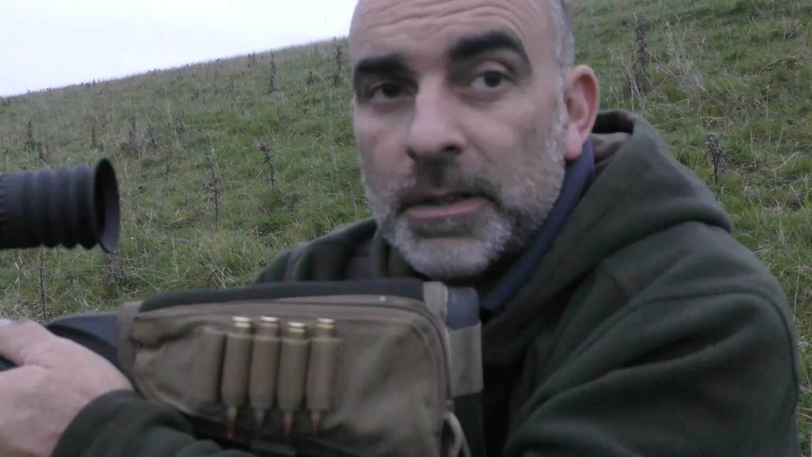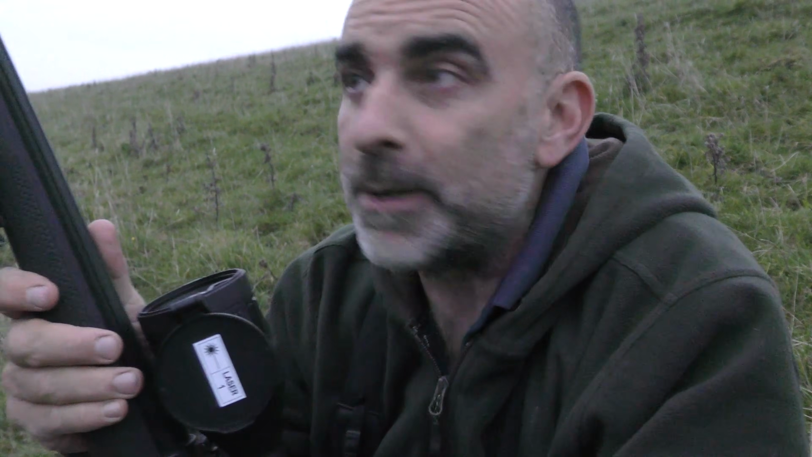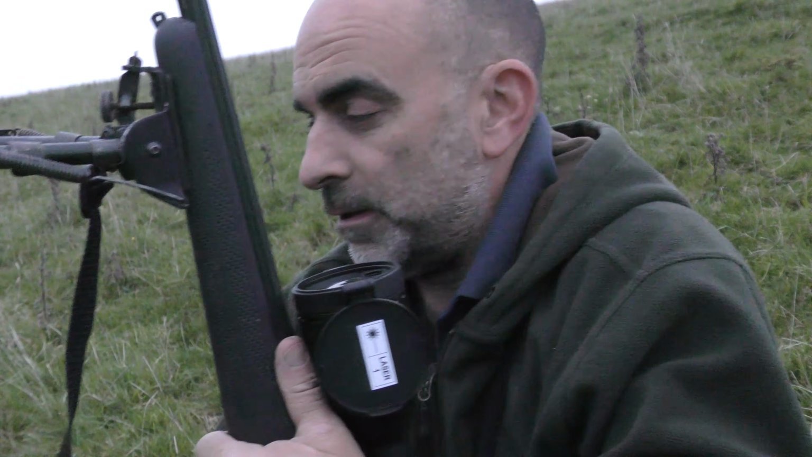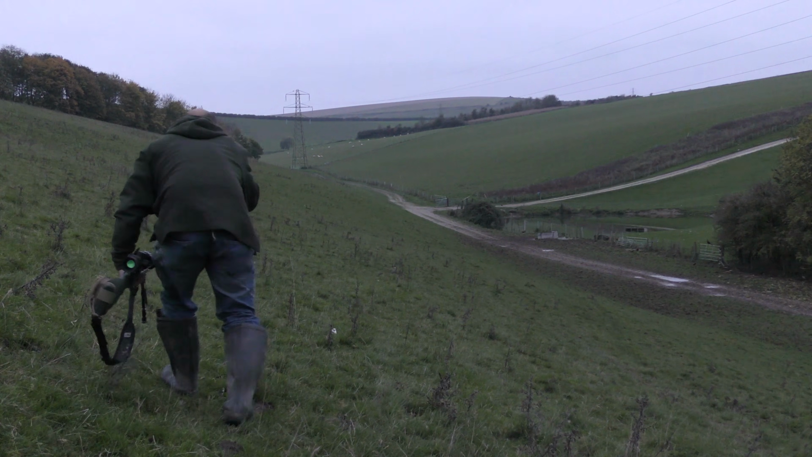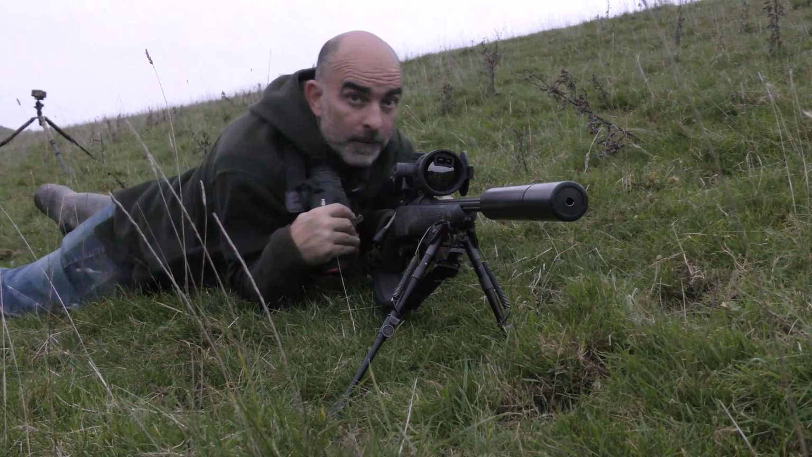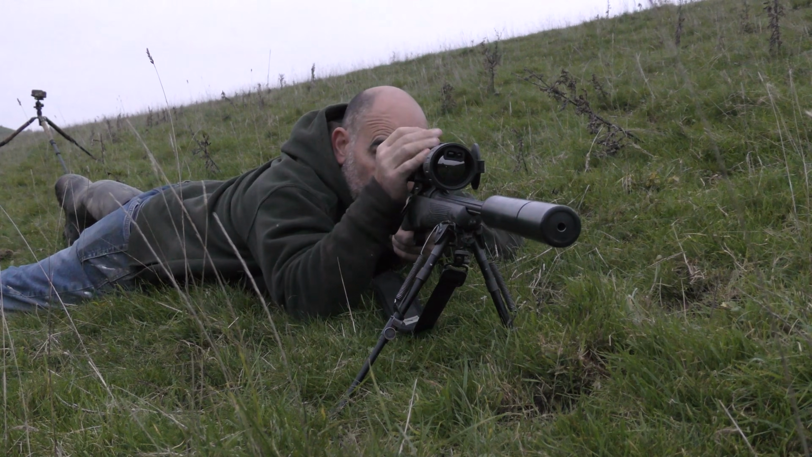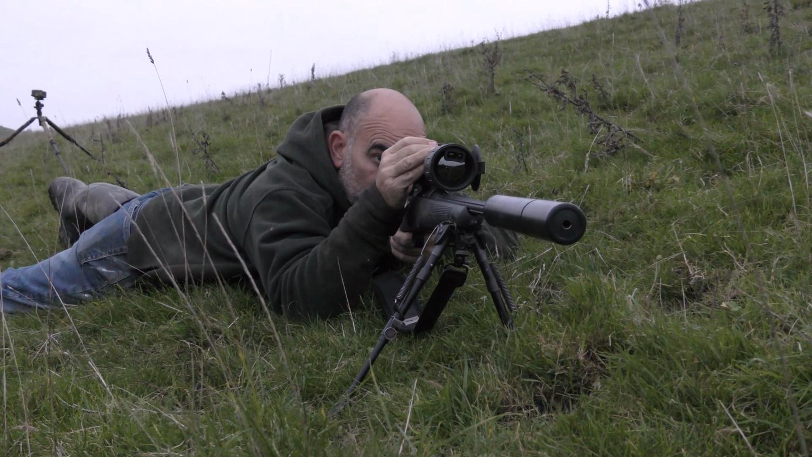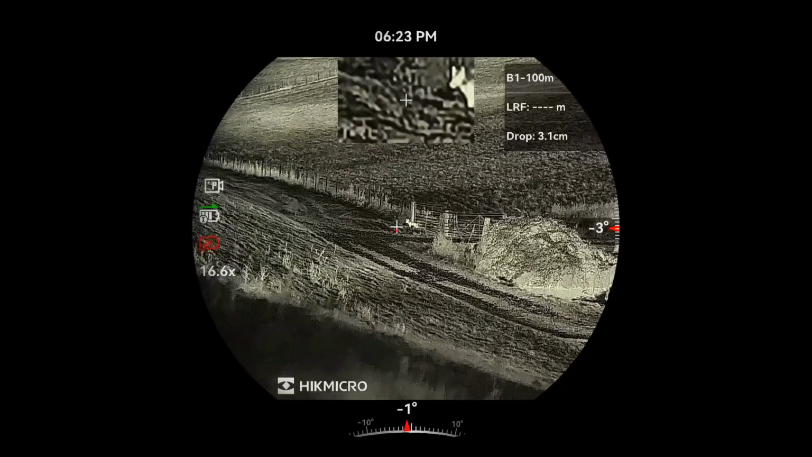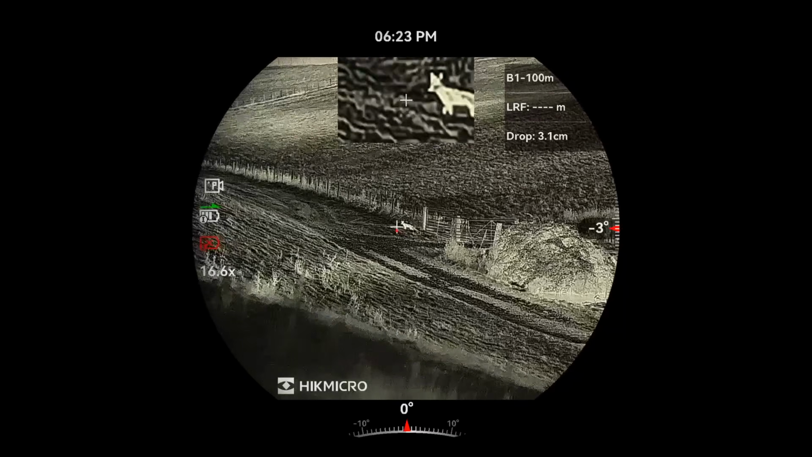Got a fox out here already. He's just gone behind a bramble bush a little bit further down the corner of the track here. I'm going to sneak along the bank a little bit and see if I can get a shot. Hey!